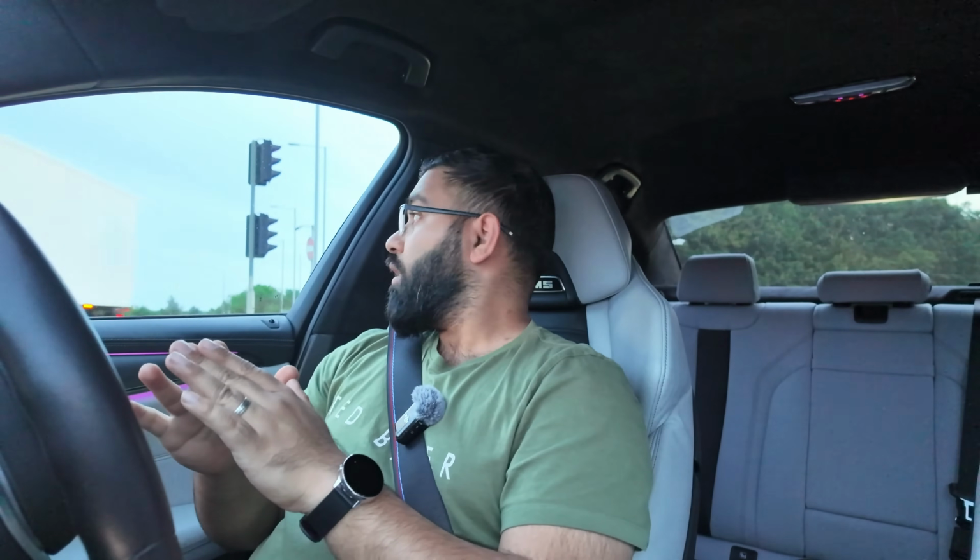The car's been really comfortable. I am very curious to see what it's actually going to be like fuel economy wise. We're pretty much halfway there, so we've got another 55 miles to do. It's just trickled just under the full tank mark, so I think it'll be surprising.